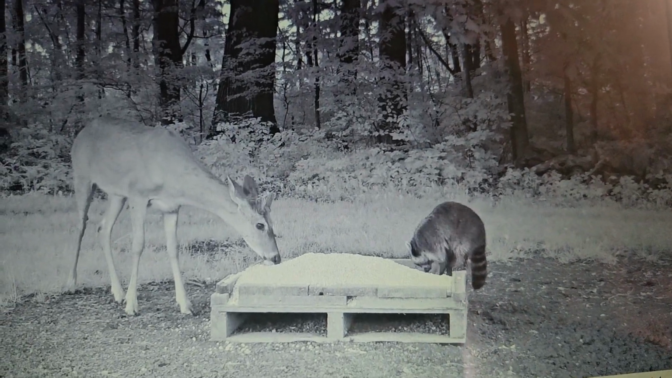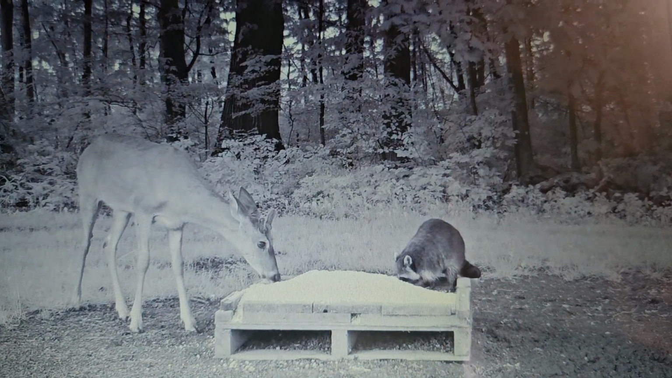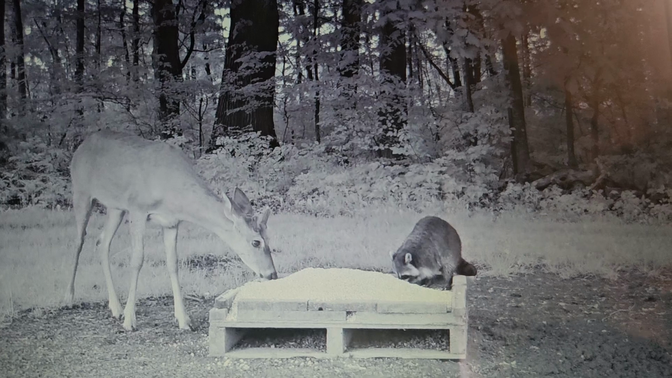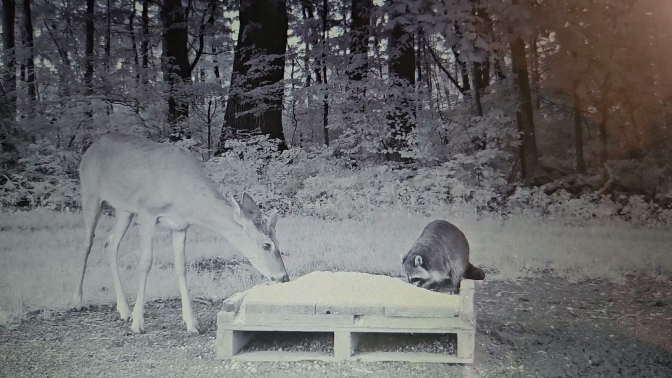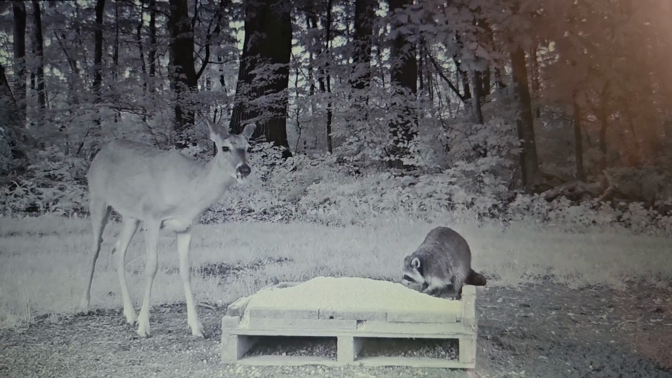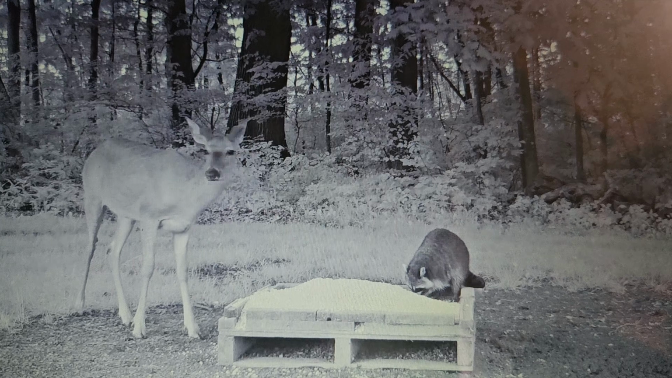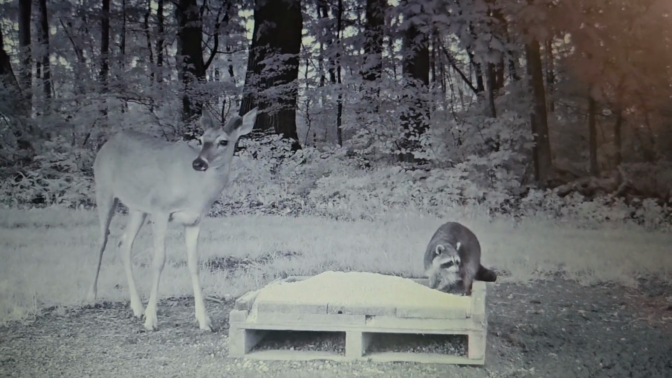This is probably the best pics I've had this year. You're going to see some really, really nice bucks, so stay tuned to this video. Do not scroll off. This is just a young buck here. You're going to see some really big 5.5-year-old bucks coming in here. I will fast forward.